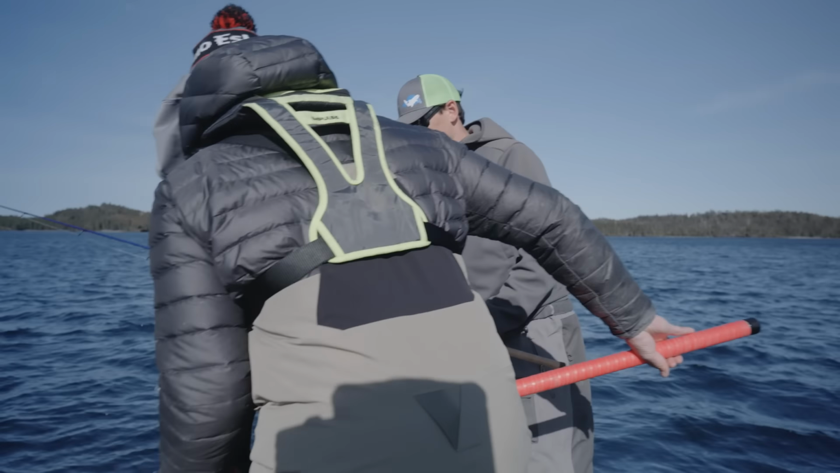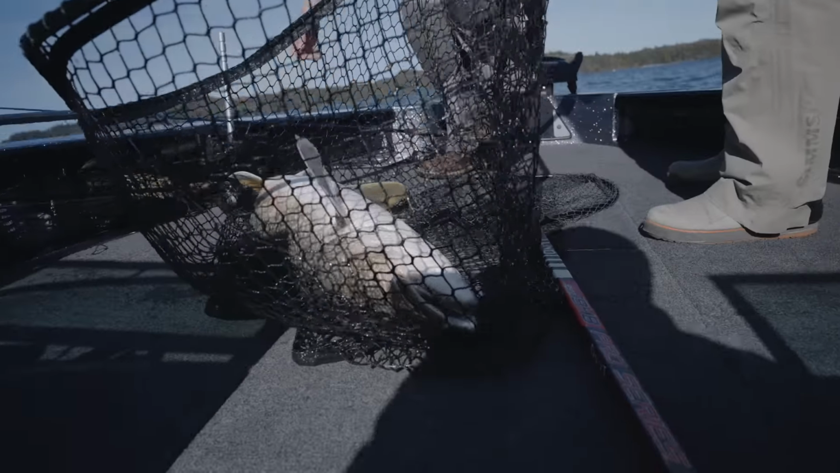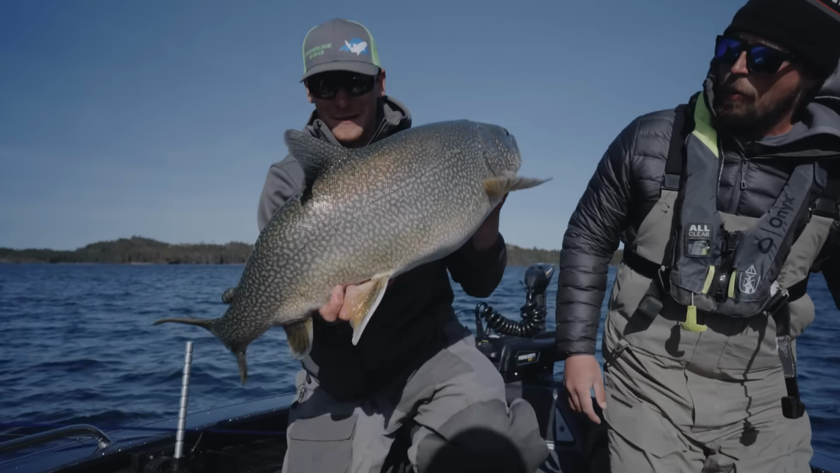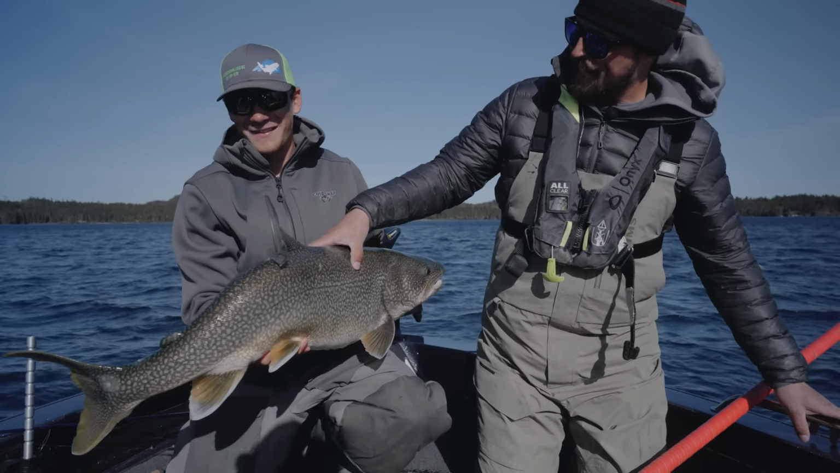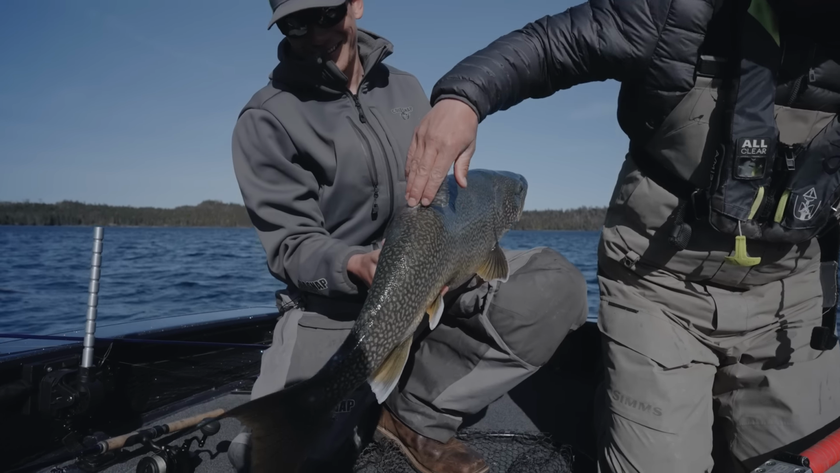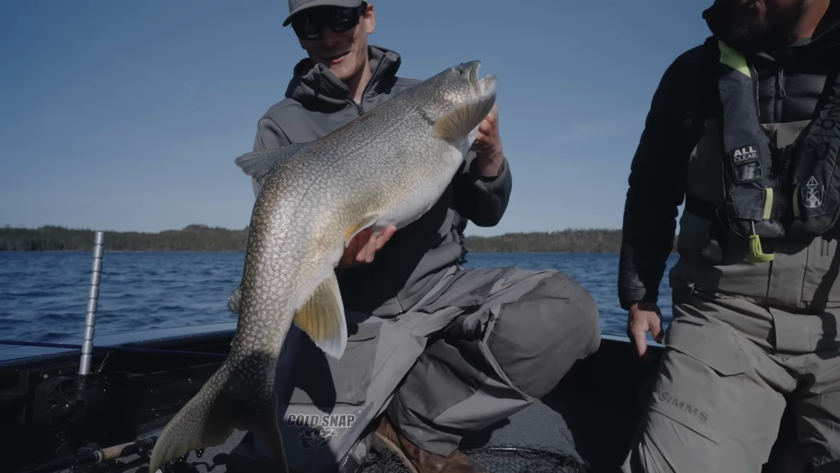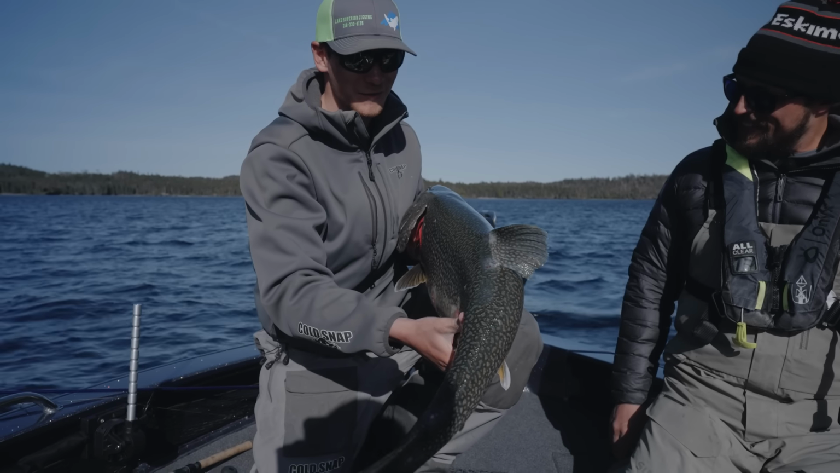Look at this big, oh my goodness, dude. Oh, that's a giant. Look at that fish, buddy. Wow. Another solid one. Man, the girth. Look at that one. That's got a broken back. It's got like a humpback on it, hey? I've seen that in walleyes, but not trout. Yeah, that's kind of a goofy trout. That's cool. Wow. Yeah, you can see it kind of has a curve to it. Unreal.